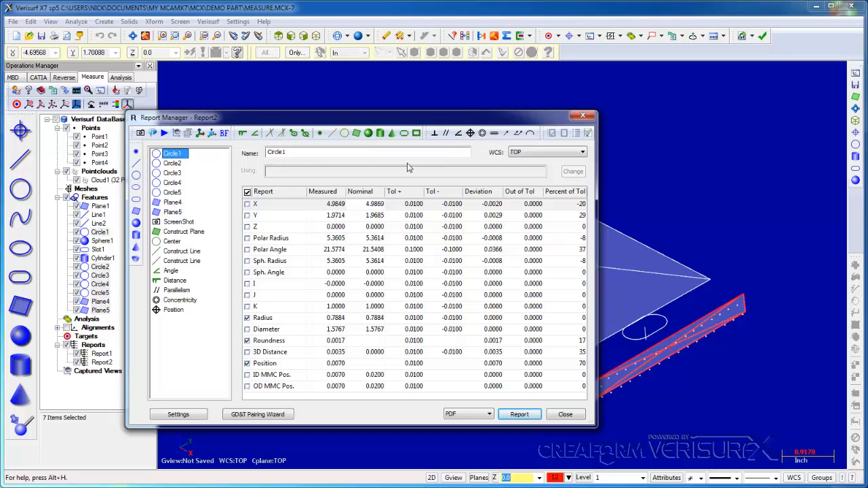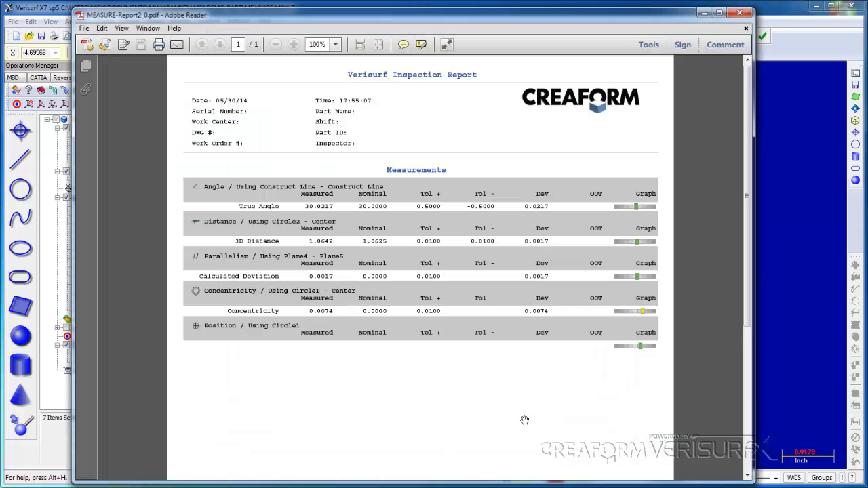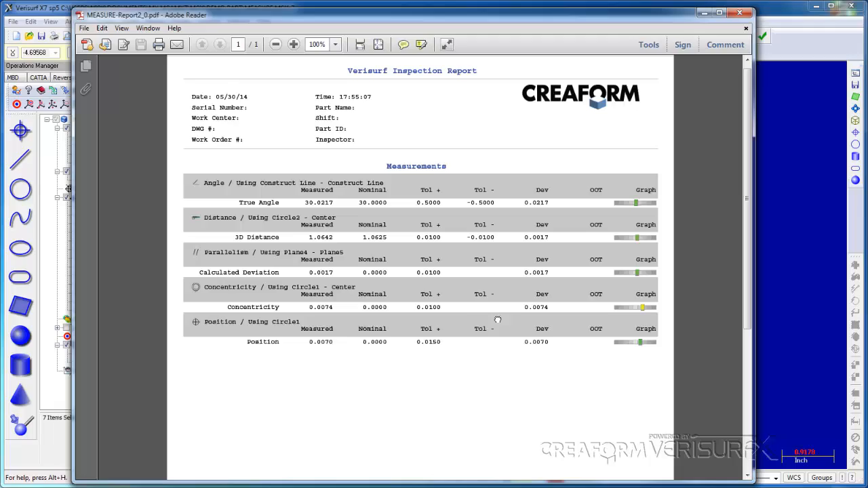For the report, I only want the final values, so I'll highlight them before I create the PDF file. As before, we see the Creaform logo and the details in the body of the report. This is a very simple report, but it shows the use of constructions in GD&T.